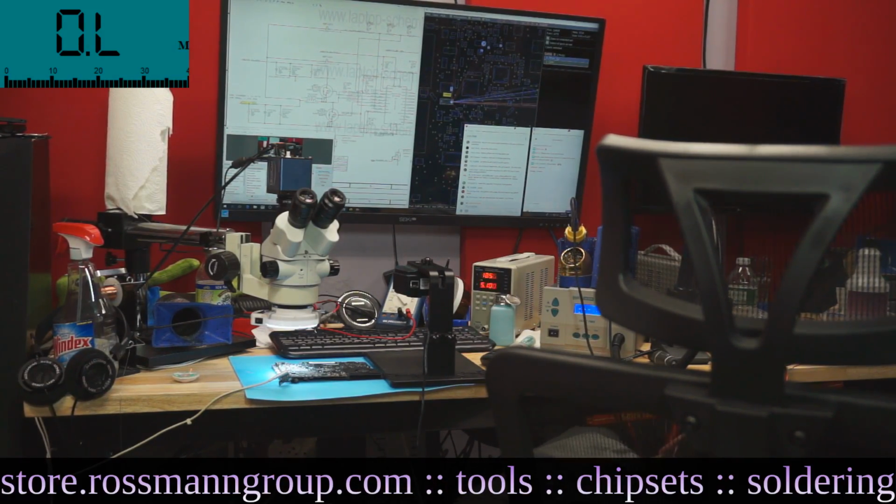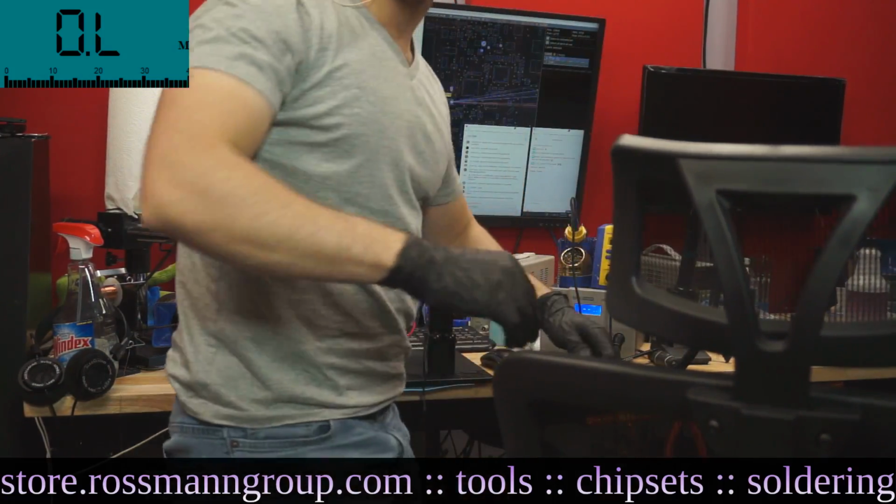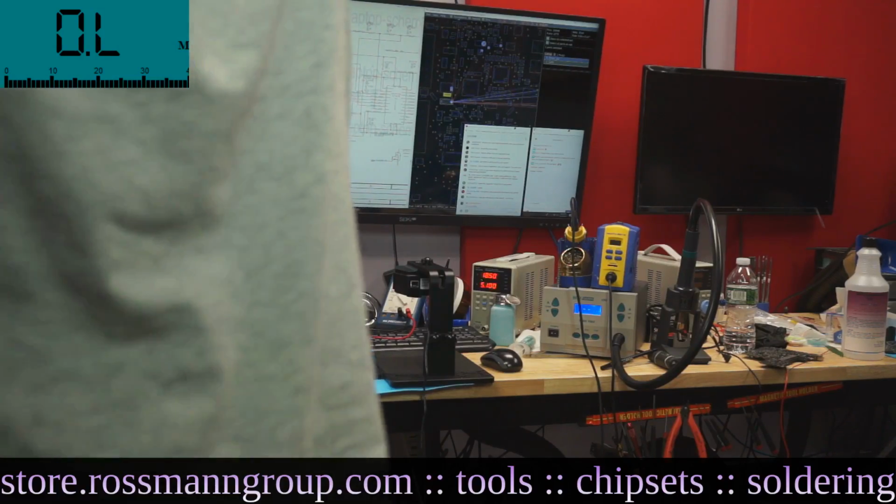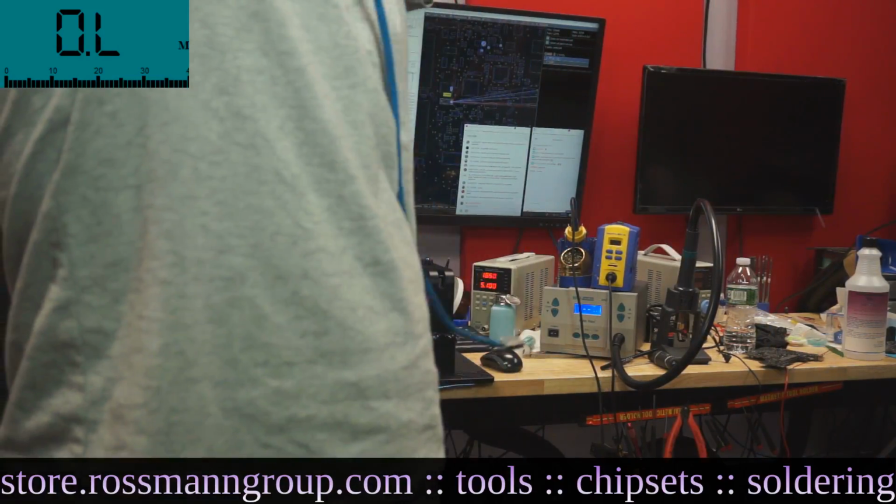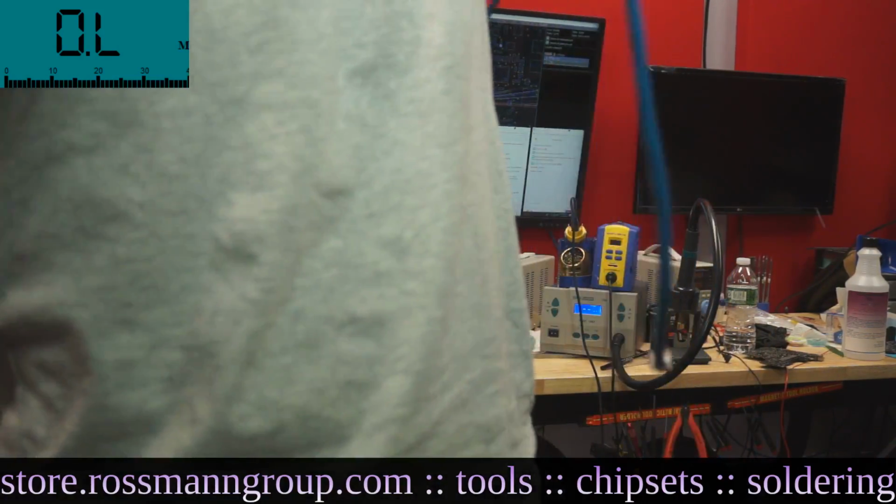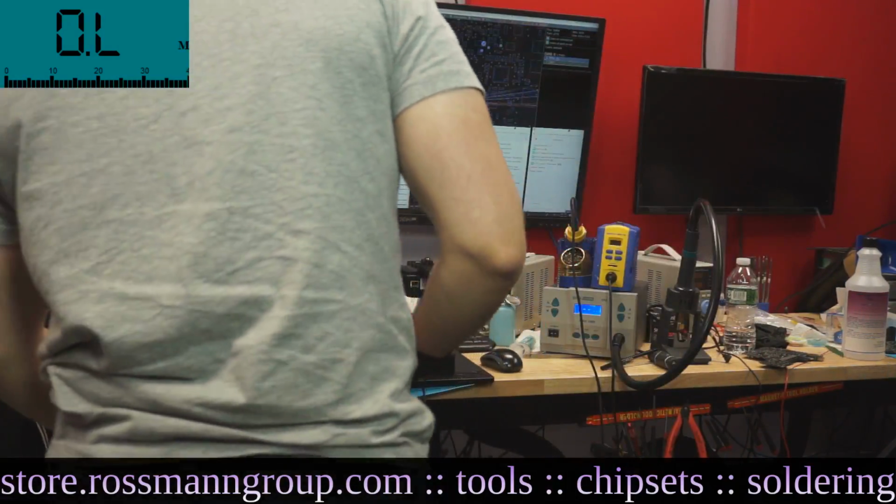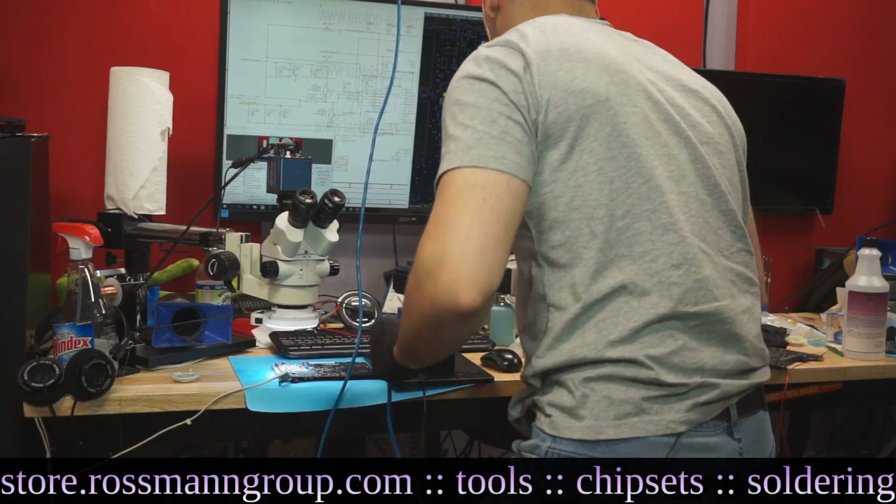You can always find a short circuit the good old-fashioned way, using some alcohol or, like I've occasionally used, compressed air upside down to turn it into freeze spray. So we're going to see what this thing can do.